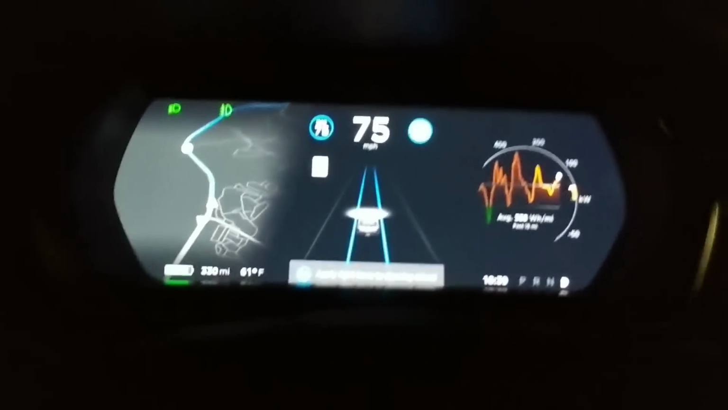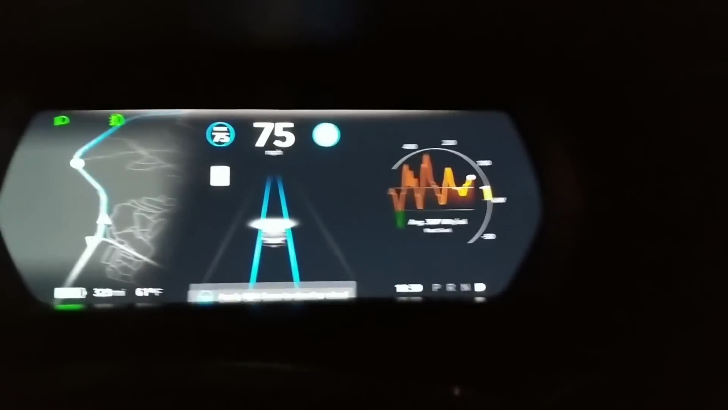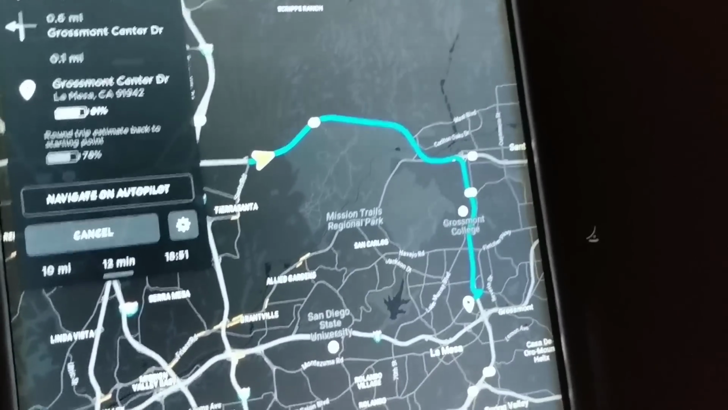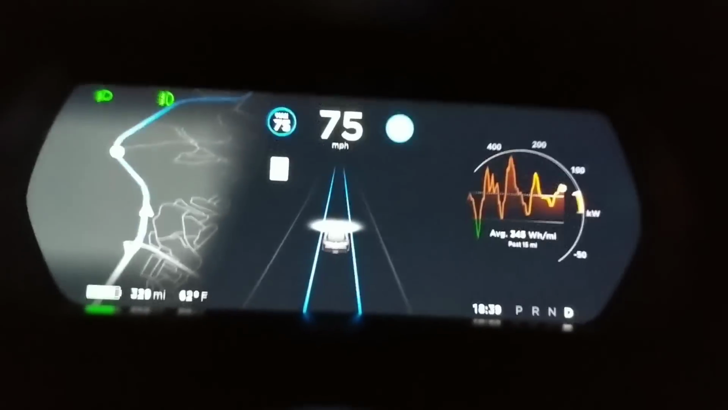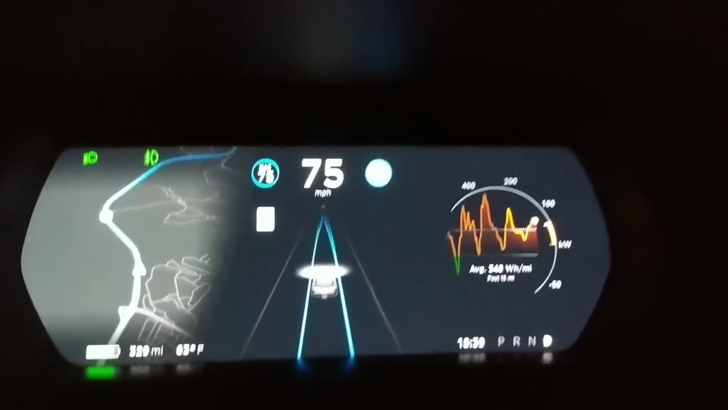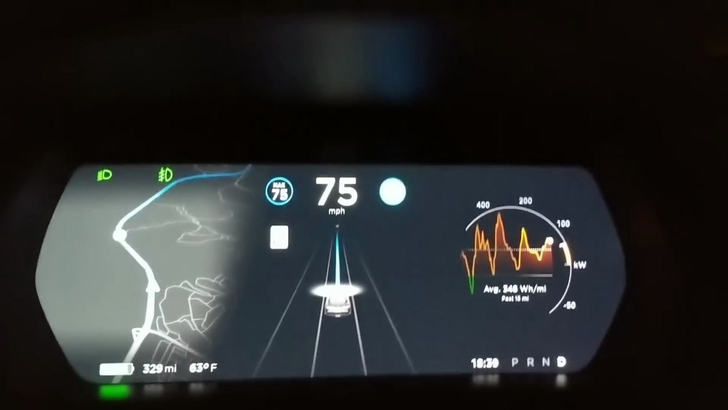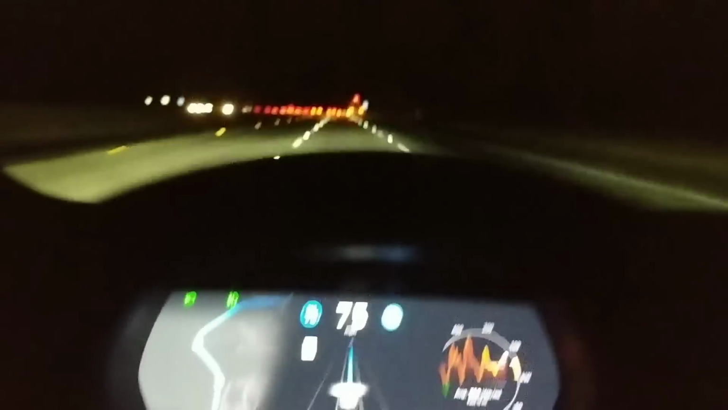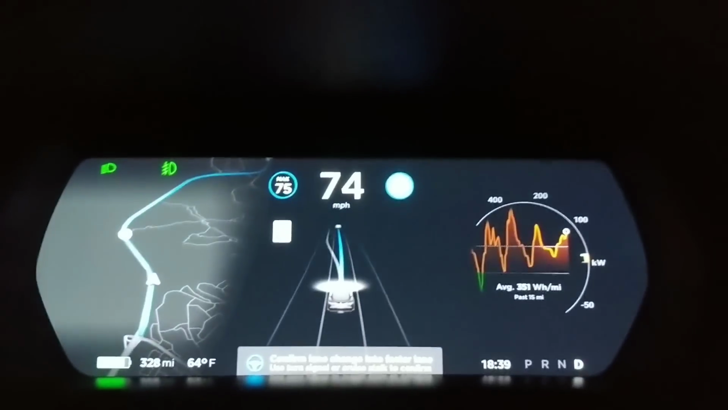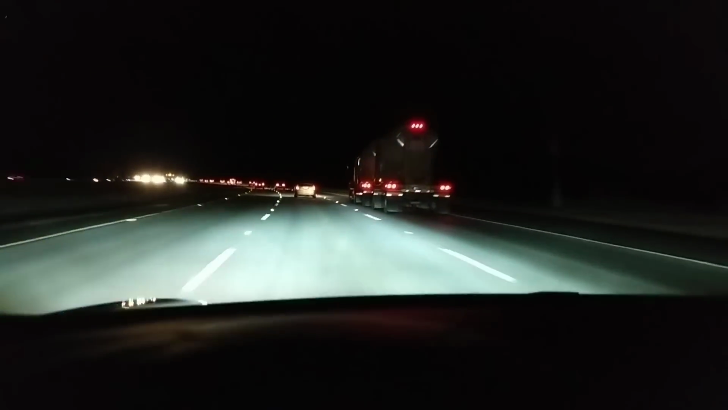So what I did, I changed the destination to Grossman Center, which is in La Mesa. It's a little bit closer. As you can see, now this is the regular Autopilot. Let's enable Navigate on Autopilot. Boom. So we have a car ahead of us. We're approaching it, so Autopilot should suggest a lane change. And there you go. So let's give a left turn signal.